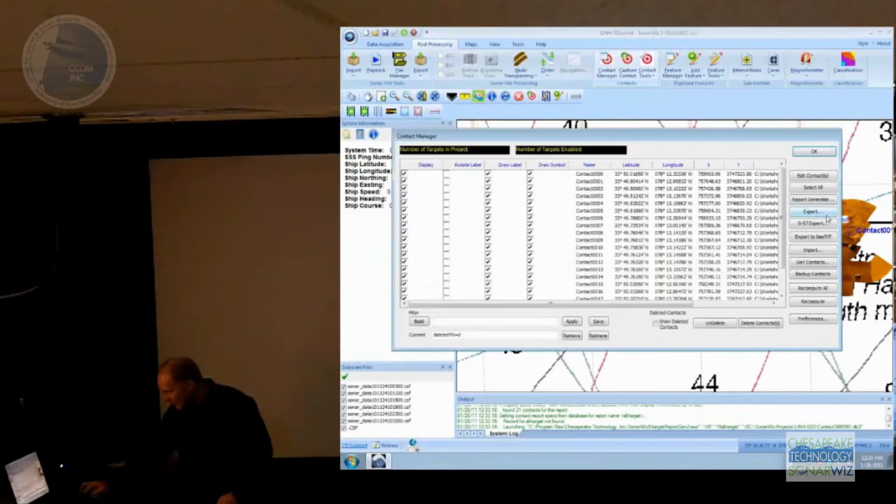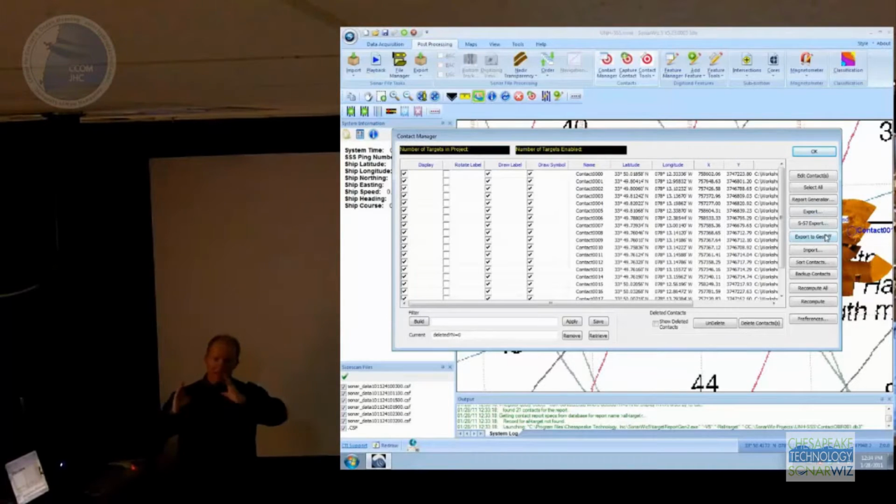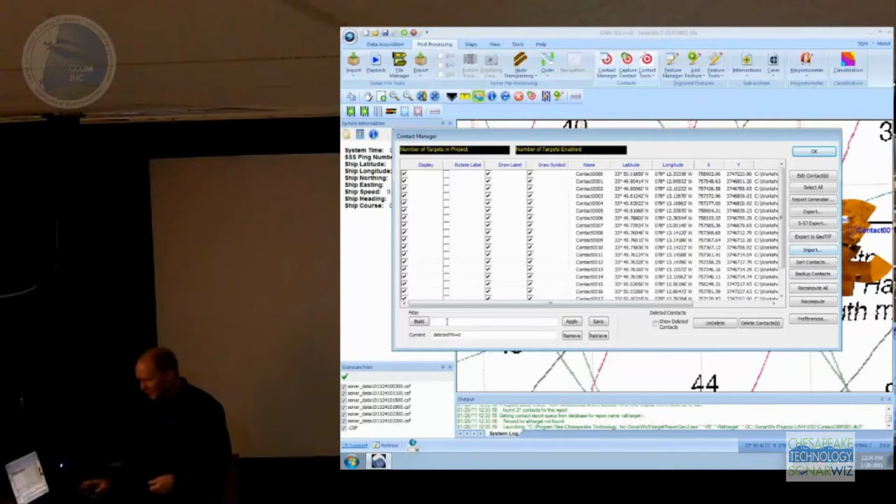Let's just go back into Contact Manager. You can also generate S57s. So if you want to update your ENCs, we generate obstruction files with our contacts. So it's a free tool for making S57s. Geotips will take that contact image, which is a kind of a time series, and rotate it into whatever map projection that you're using. So you can put those into your GIS on the map. You can also import contacts from other SonarWiz projects.